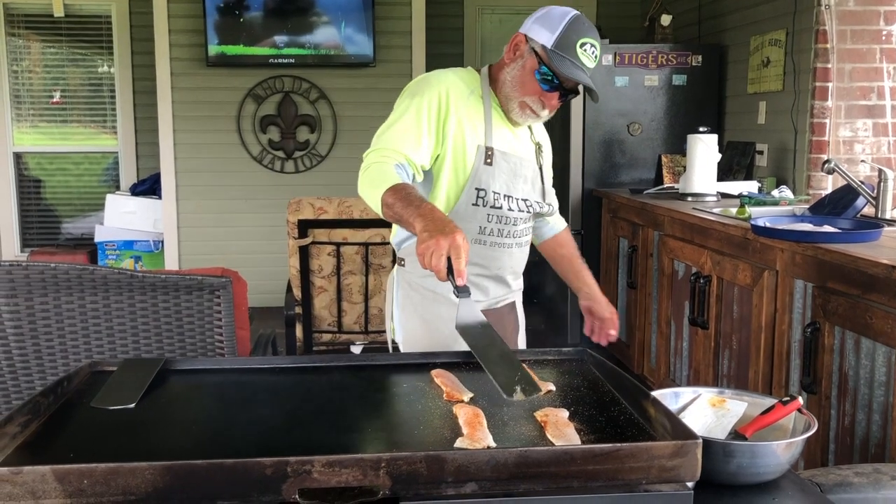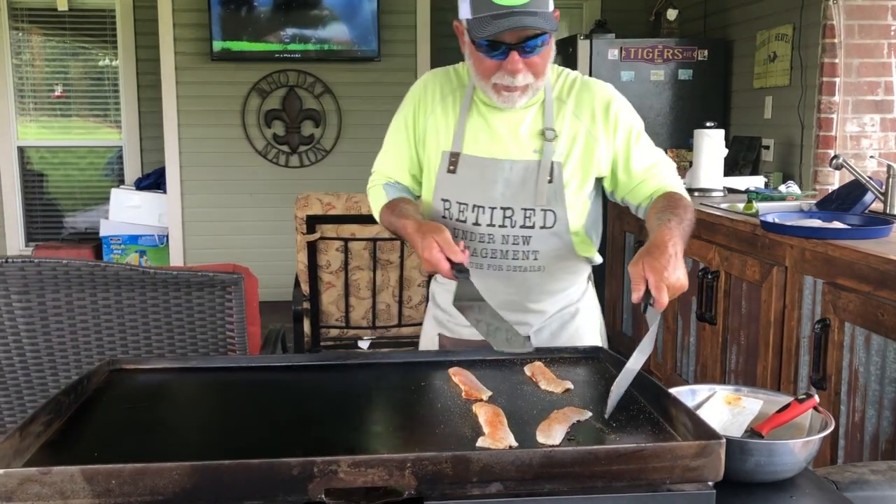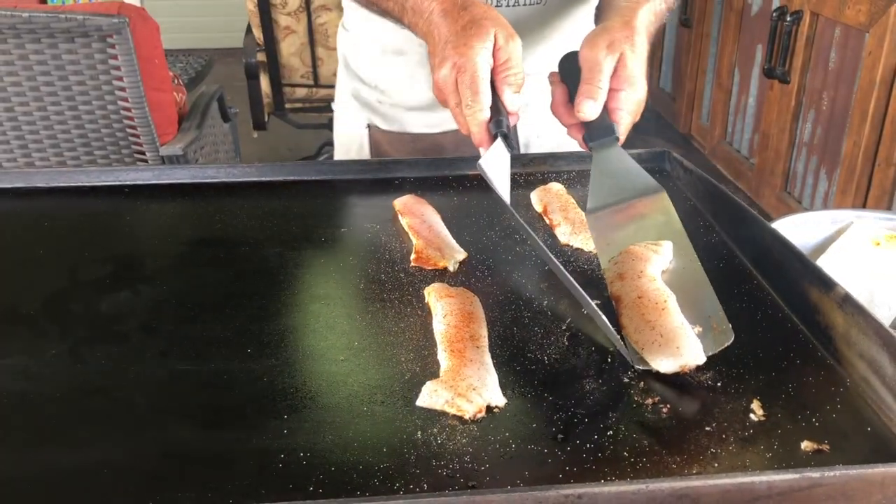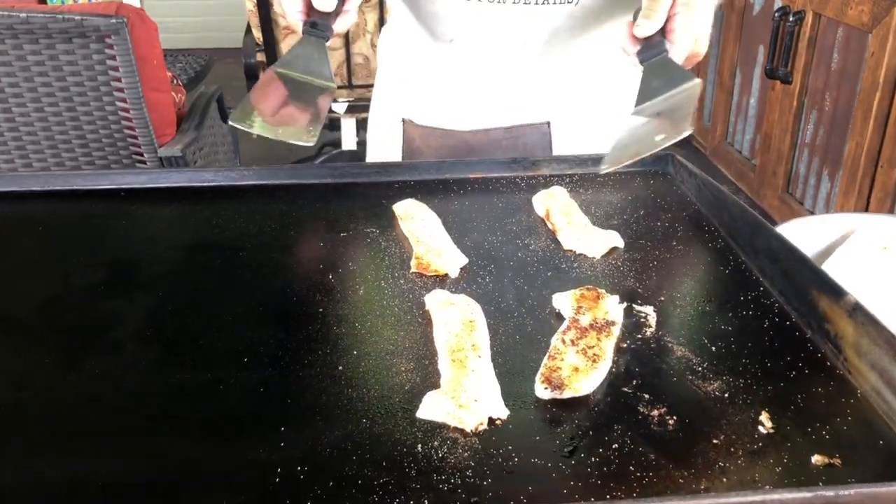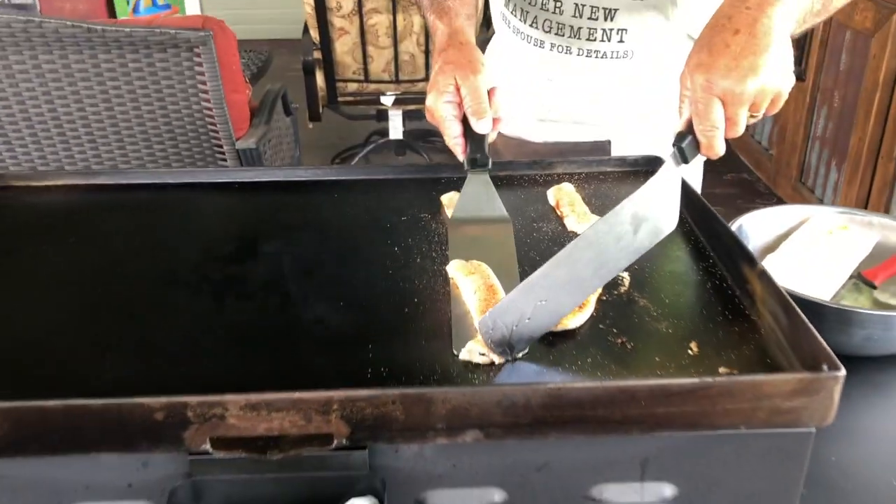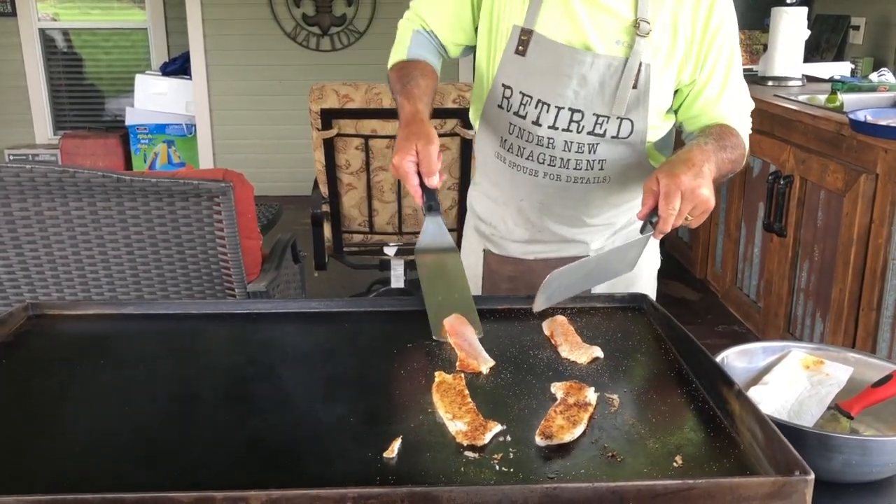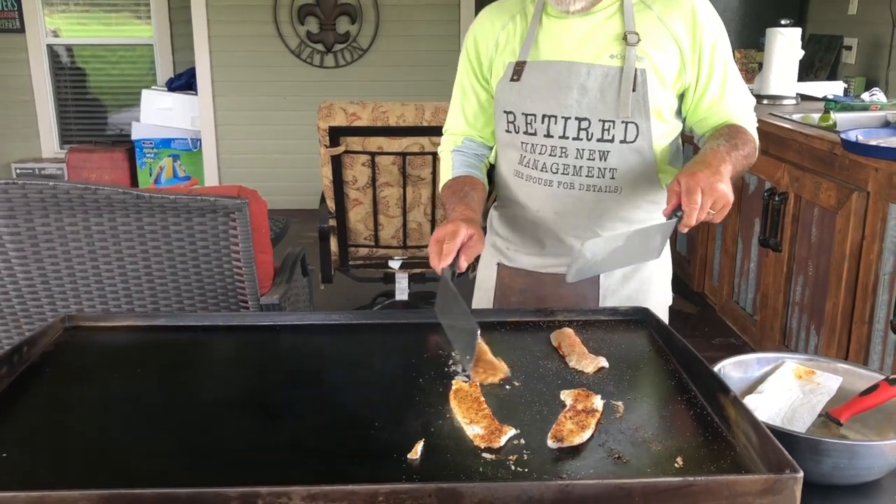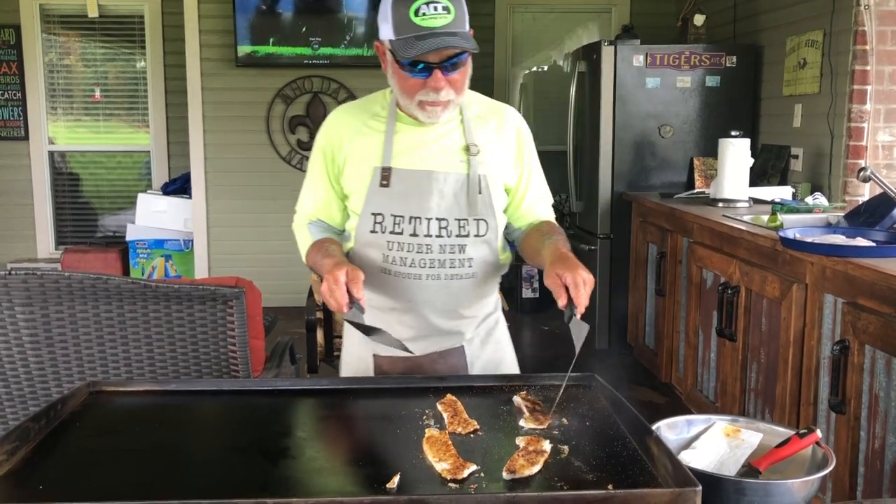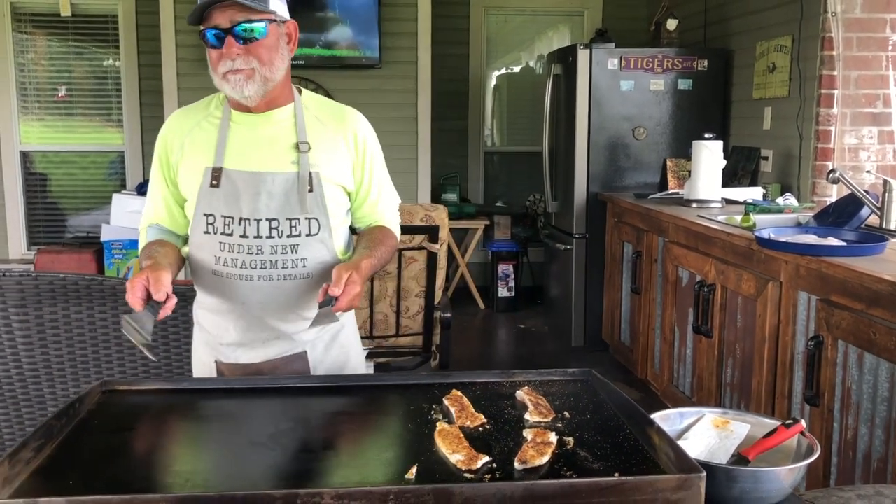Give it spicy. I use 2 spatulas, guys. These fish are very delicate. Flip him over. Nicely done. A little stick there, needed a little butter on it. Flip it over. Flip him over. Flip him over. These things are just about done. It's been what, 3 minutes?